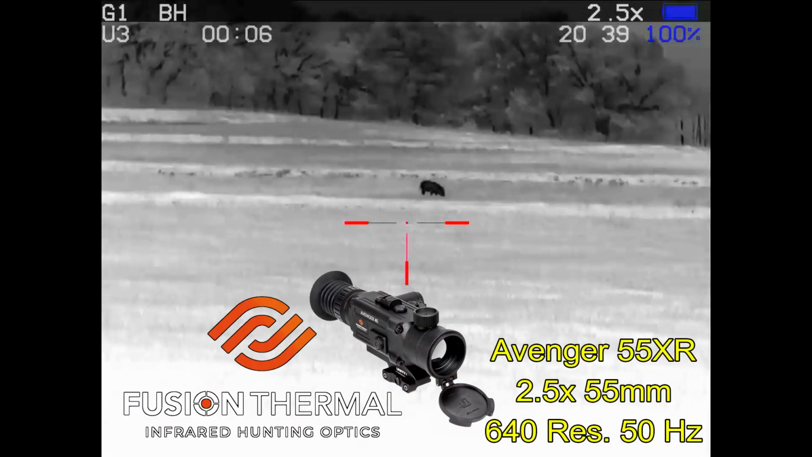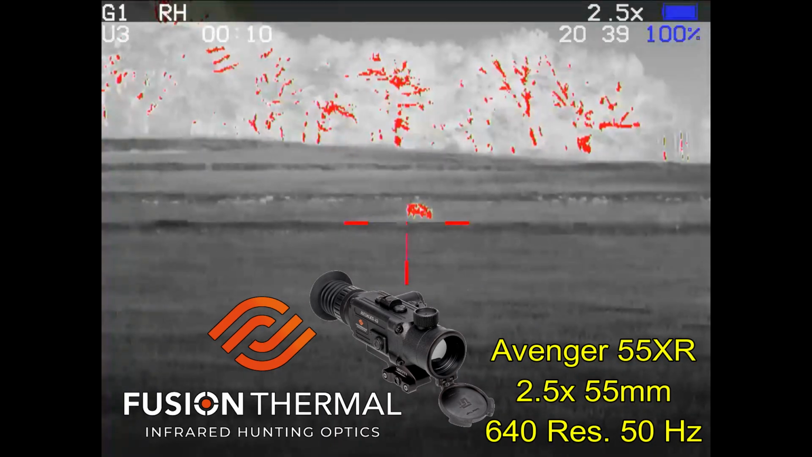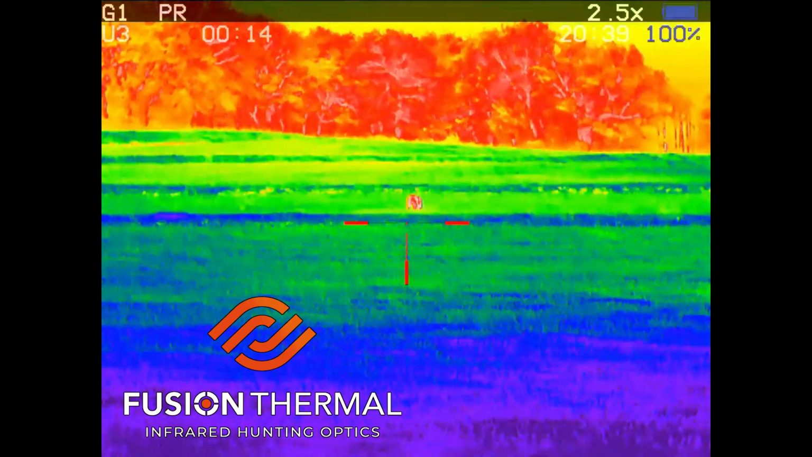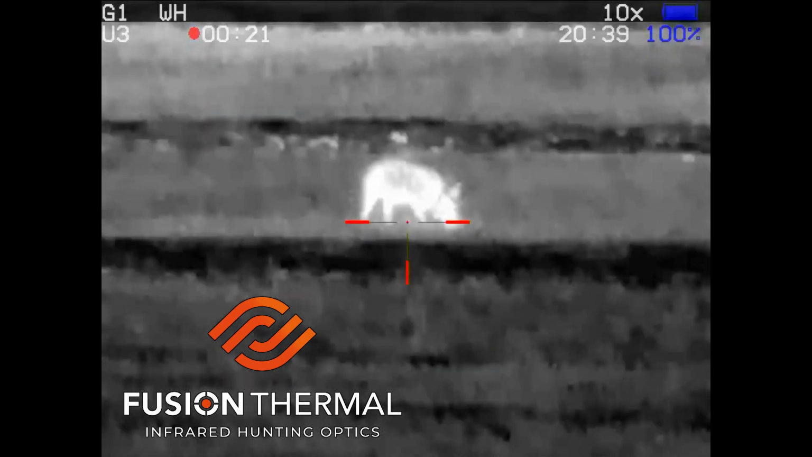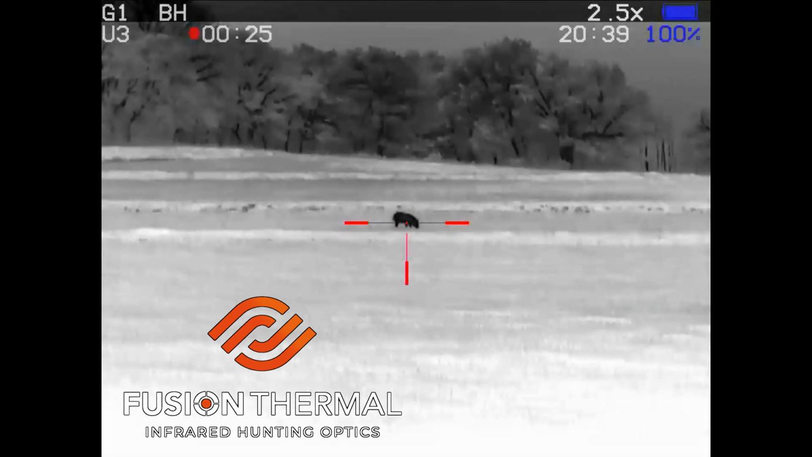And I'm getting video through my Fusion Thermal Avenger 55XR 2.5, 55mm, 640 resolution and 50 Hz, as I go through the color palettes, of which it has 4. For the most part, I really prefer either black hot or white hot. I don't use the others very much at all.